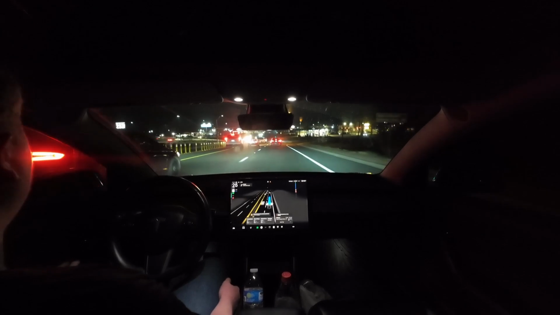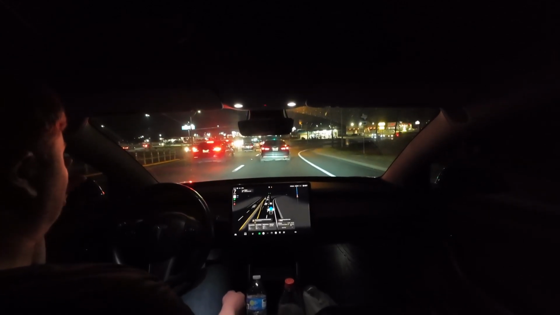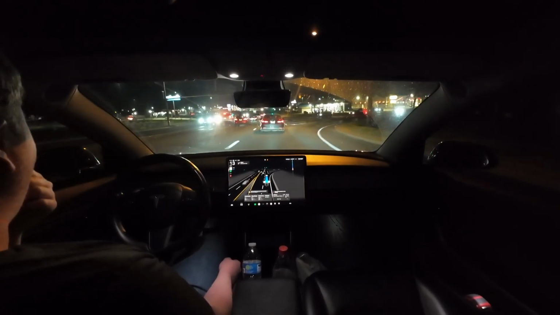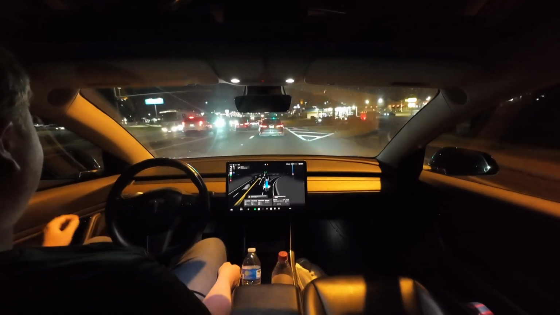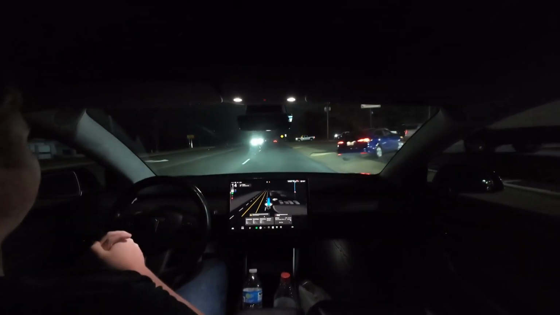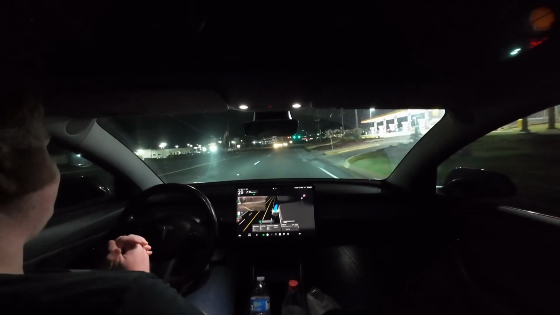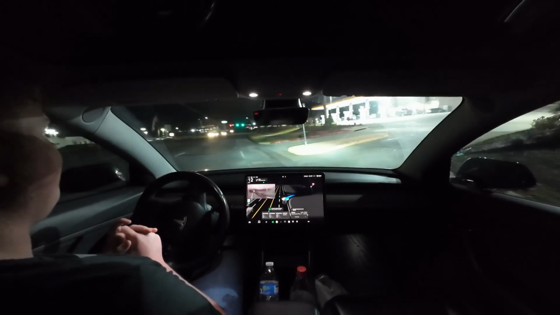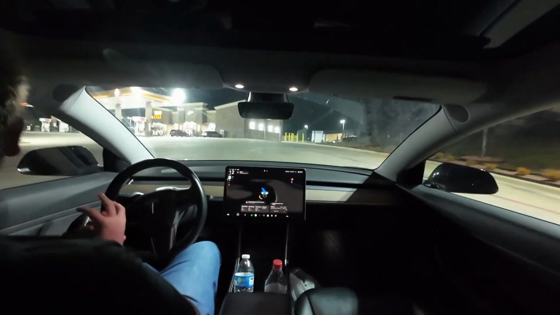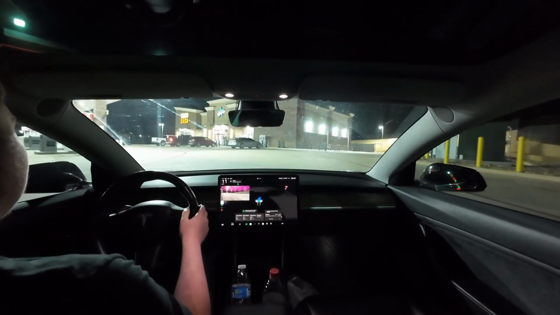See what I mean about it waiting till kind of last minute to brake? It's a little bit sketchy. So, yeah, braking nicely for that car there. Okay, it took it fairly angled. I guess it might have been like when you're pulling out of the charger, then it kind of scrapes.